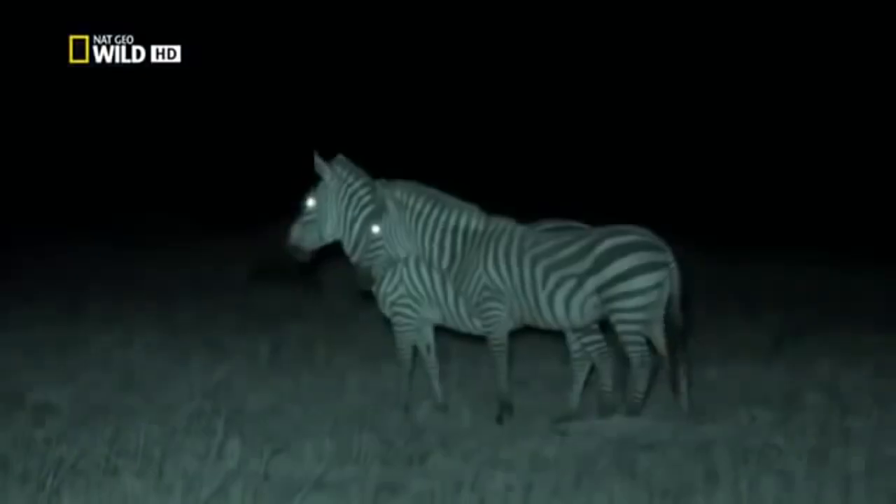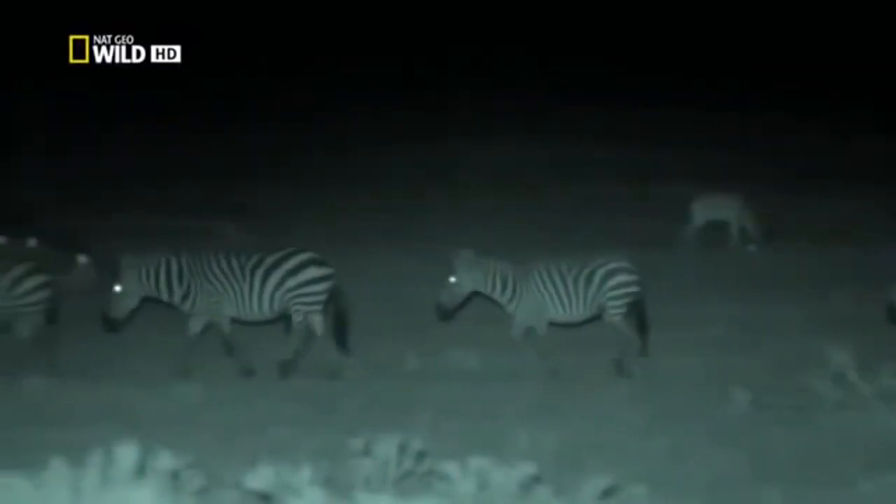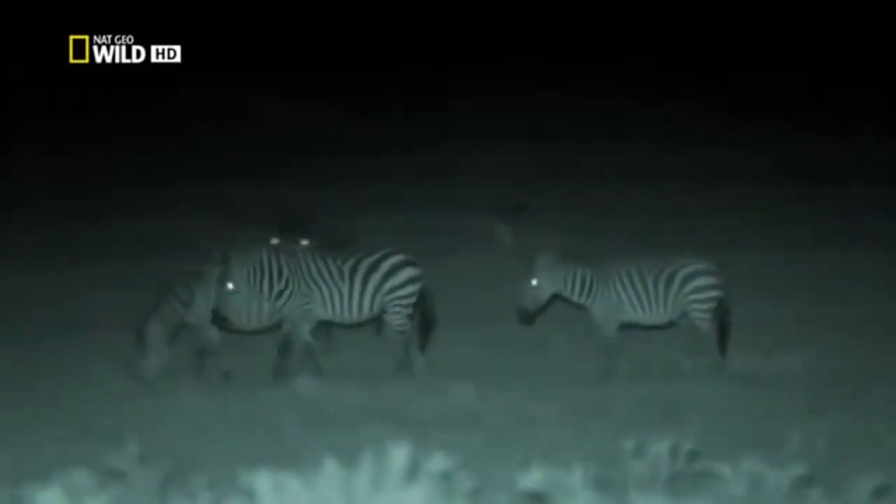The two mothers roar to warn others they'll be hunting on this patch tonight. It's now as dark as it ever gets on these plains. 1/200 millionth of the light levels of daylight. The zebras can't see the lions, and the lions can't see the limping zebra at the back of the herd. An injured animal would be a favorite prey item, if they could find it.